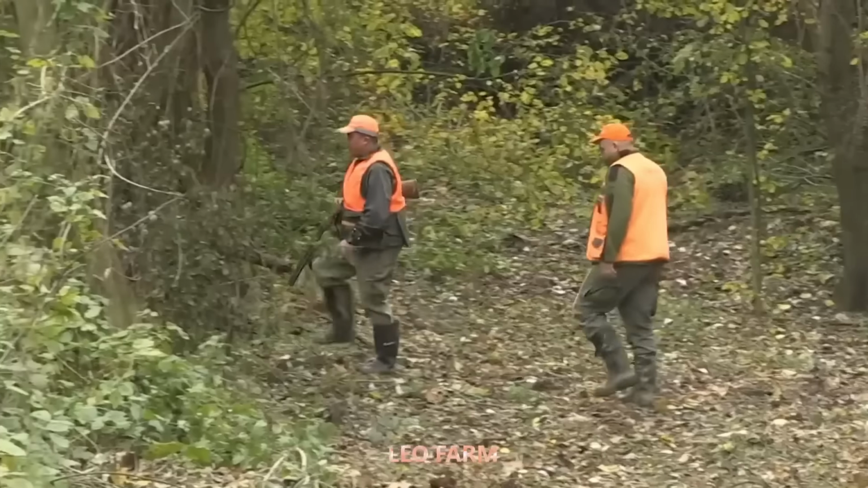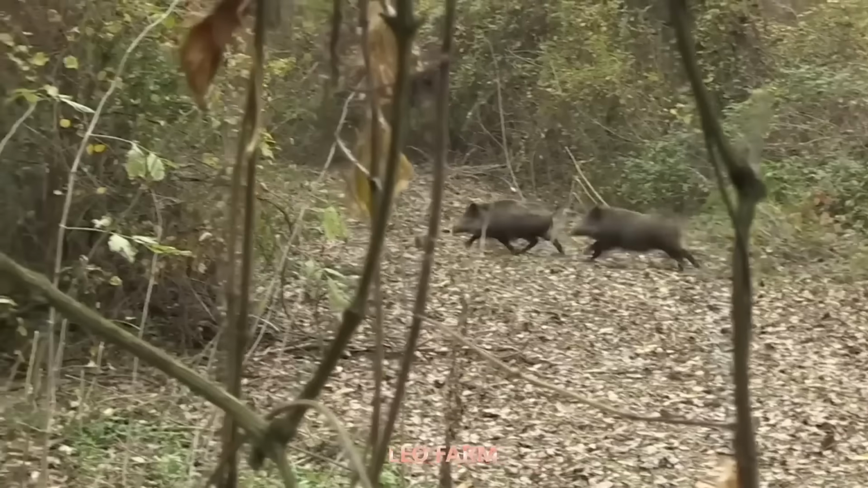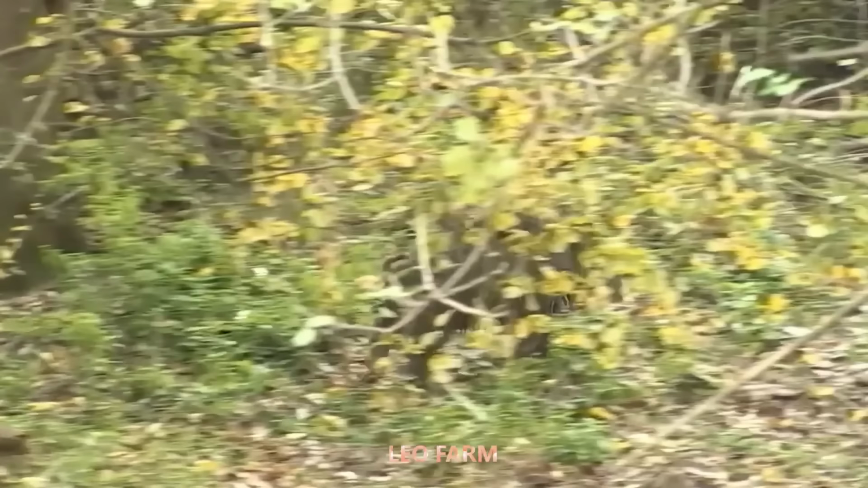There it is! I smell boar! Jack exclaimed as if he had stumbled upon something precious. In front of us was a whole herd of wild boars, engrossed in foraging, completely unaware.